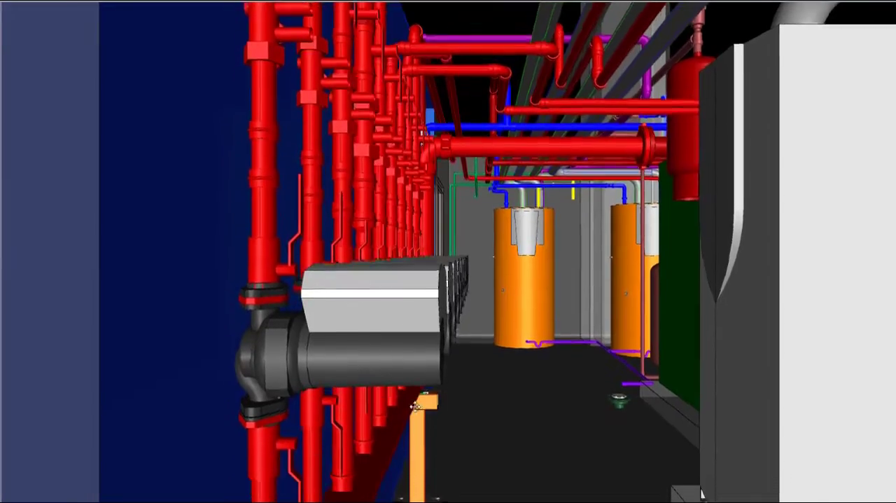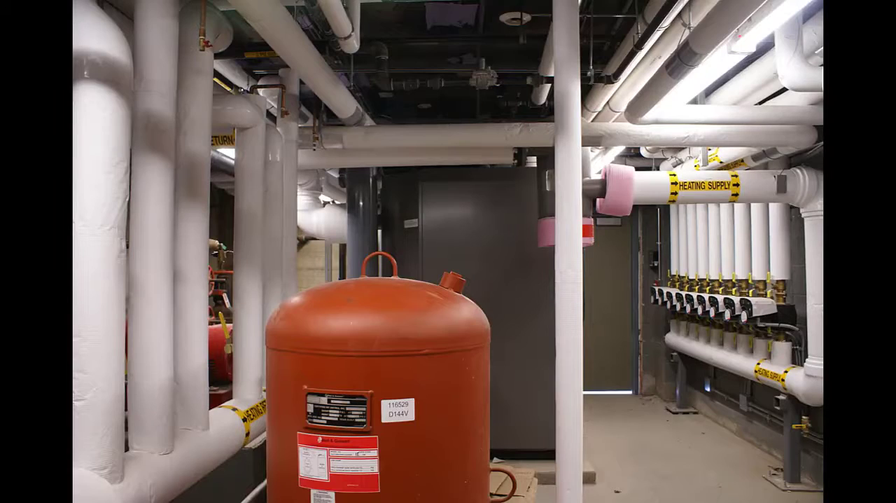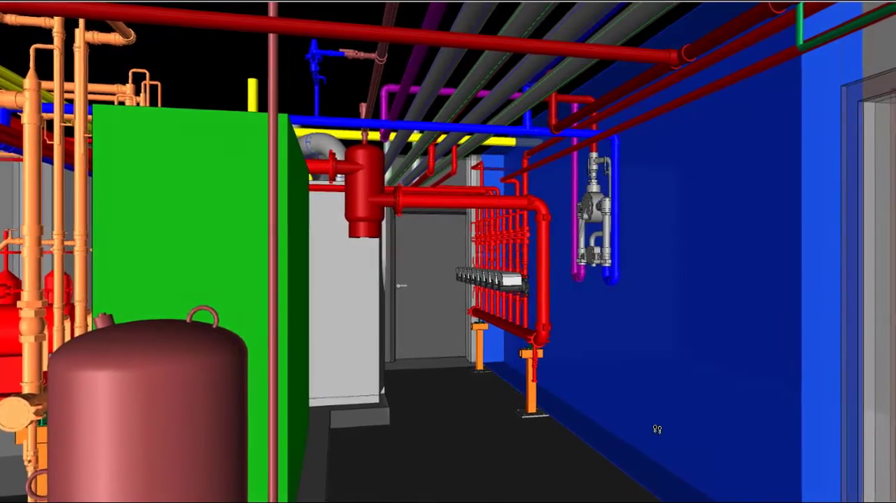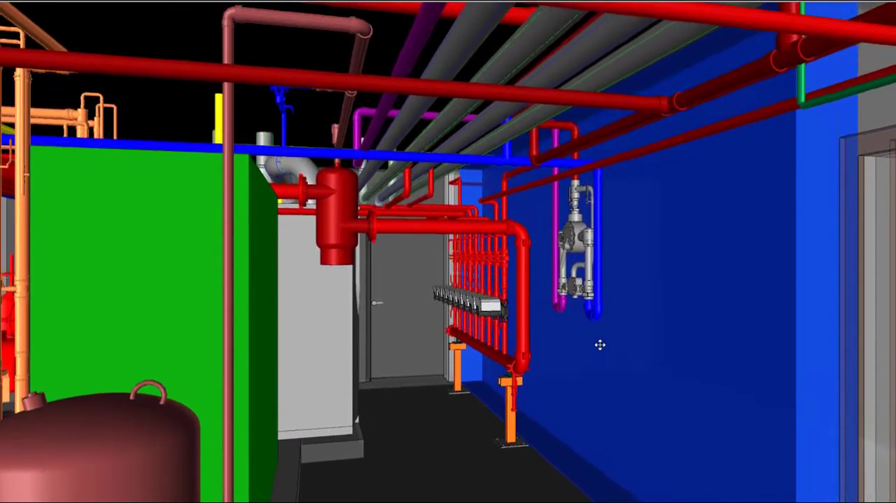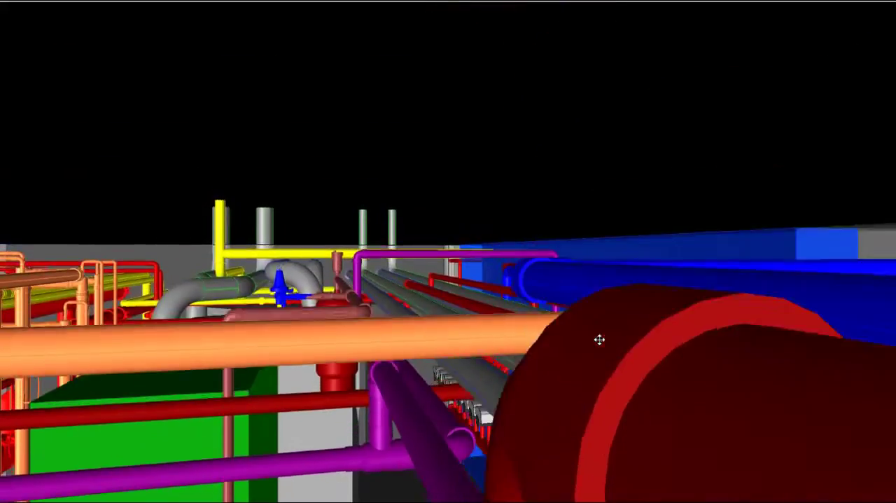Coming into the boiler room from the outside. Here's the install work that took place from the drawings. All right, we're going to go up, taking a trip to the ceiling. You're going to see how the lines are stacked on top of each other in a coordinated layout to fit.